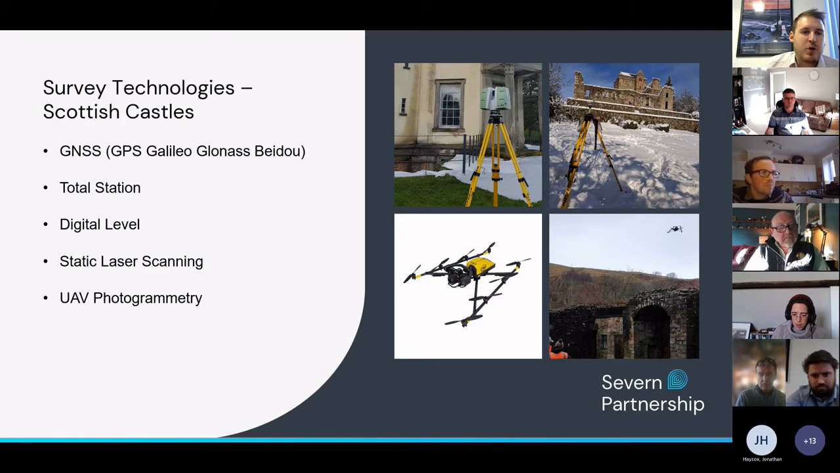Finally, the areas that we couldn't access by any means without scaffold, which wasn't an option for these projects because some of the castles were very remote. The only missing piece of that puzzle was the tops of the walls that we had to use photogrammetry for. So the photogrammetry in this part of the project was used to infill the top of the walls and tie down to the static point cloud that was already registered to the laser scanning data.